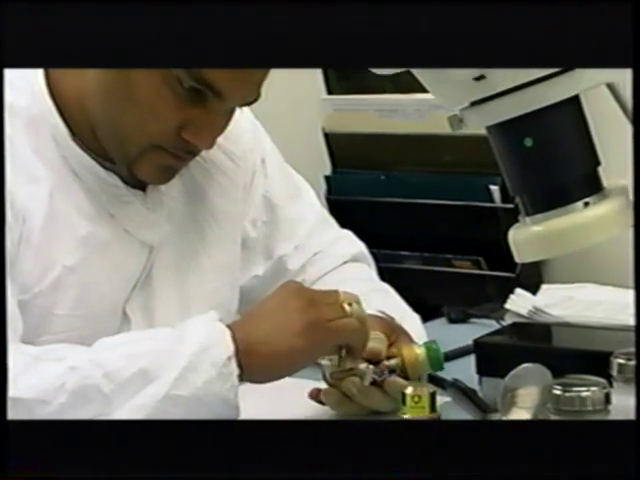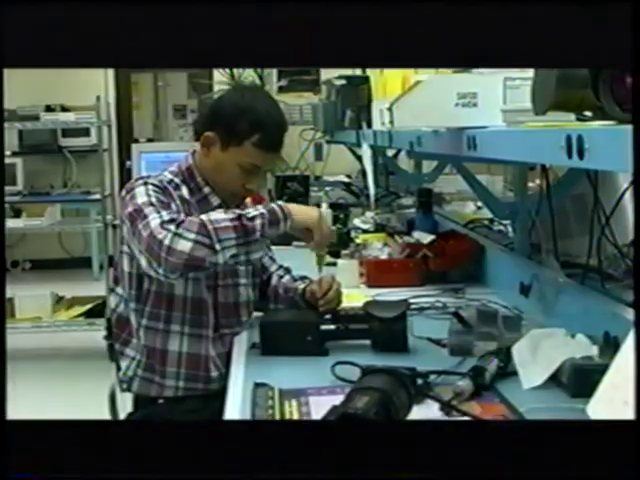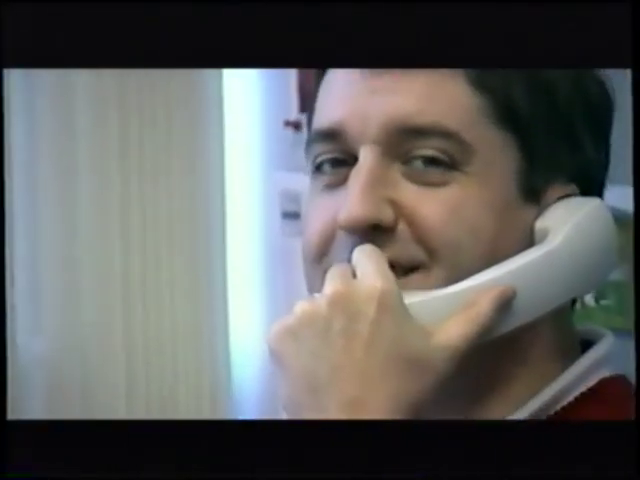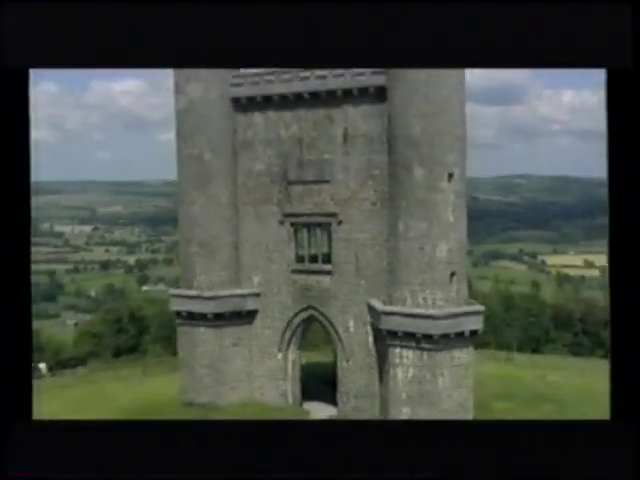Our multinational workforce includes a diverse array of people. A truly international company, we offer the opportunity for advancement, challenging work, a team atmosphere, and opportunities for interesting travel.